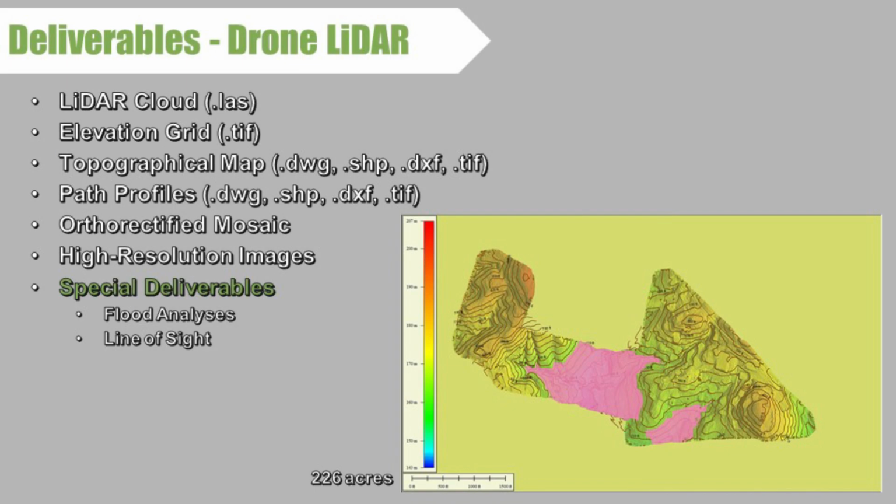Special deliverables, that's a case where we've already got a very detailed 3D model of your data area in the computer. You can do all kinds of other analysis on that data, things like flood analysis, line of sight analysis. If you're standing here and you look that direction, can you see the top of a hill or the top of a tower, or are you going to see a tree or a hill? There's all kinds of different things we can do with 3D data once we have it, and that fits in the realm of special deliverables.